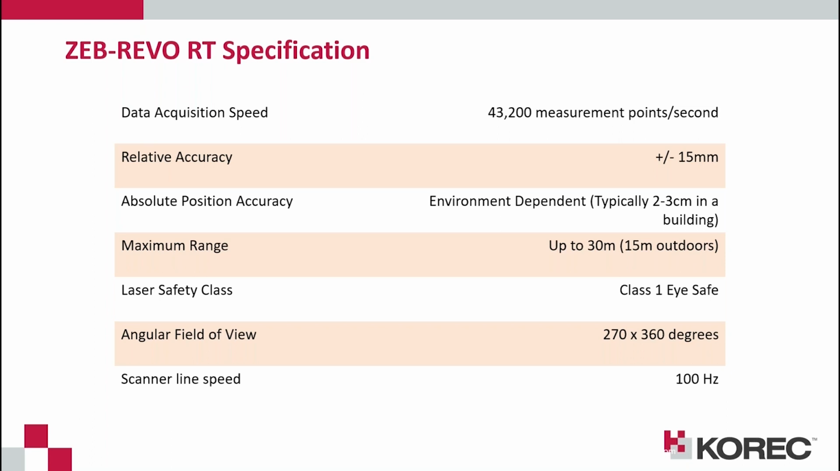If you're connected to lots of geometric features, so walls, doors, the floor, the ceiling, you can see lots of features close to the scanner. You're going to be able to get accuracies between 1 to 3 centimeters, or here 2 to 3 centimeters. And by absolute positional accuracy, that means from one corner of a building to the other corner of the building. So that's the total accuracy of that scan.